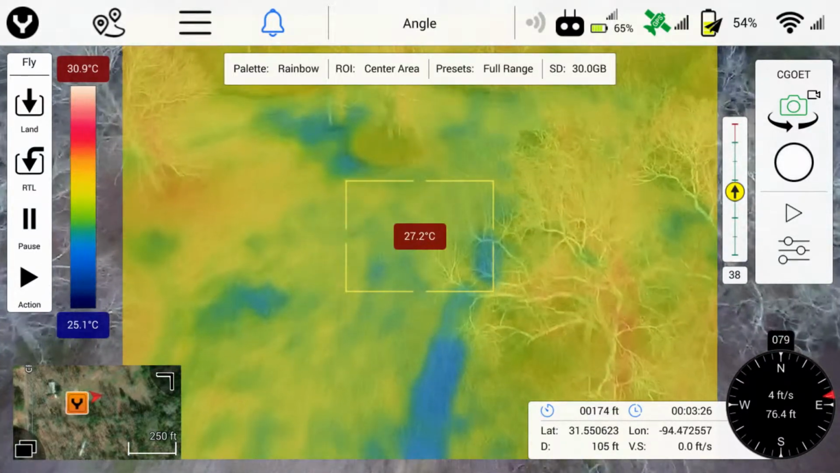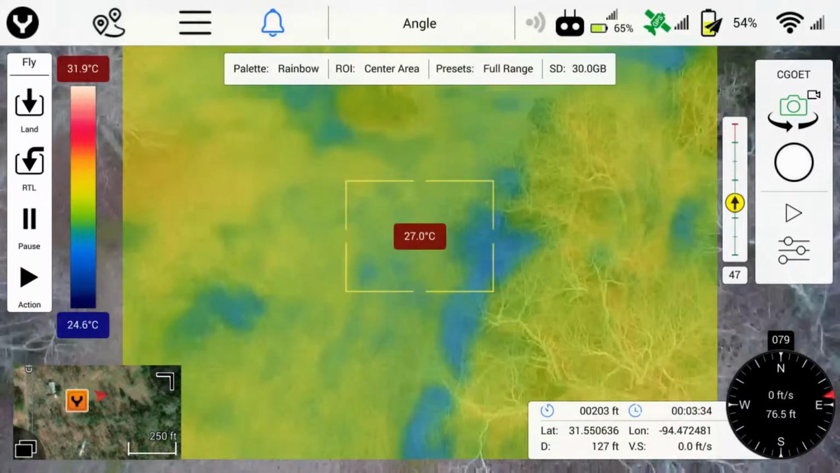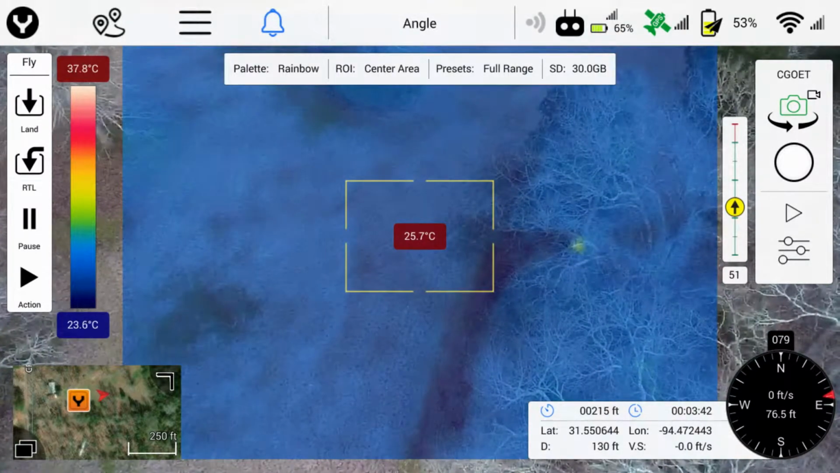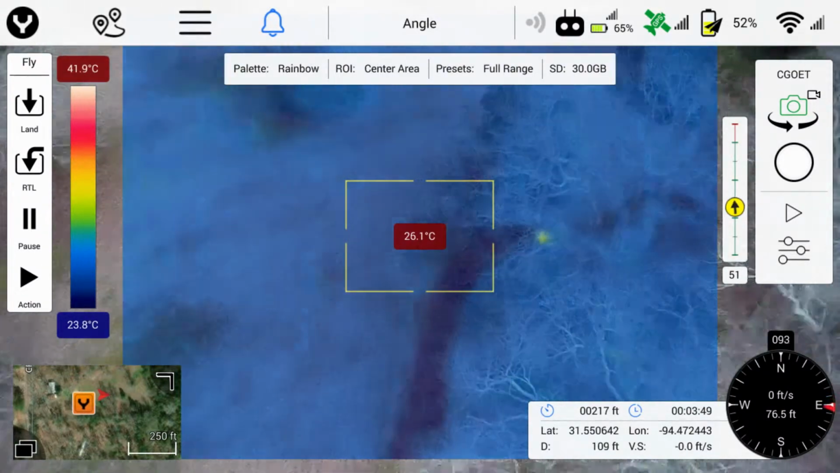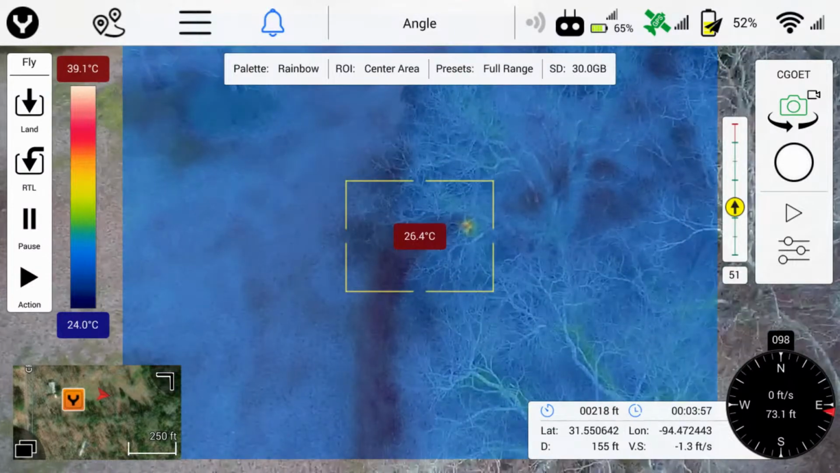Do you see that blip at about 45 degrees? Let's back up and check it out. Notice that we're at a high altitude. The four-wheeler is turned off, but the engine is still warm.